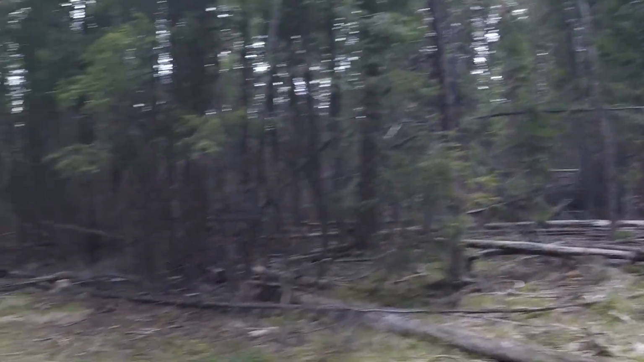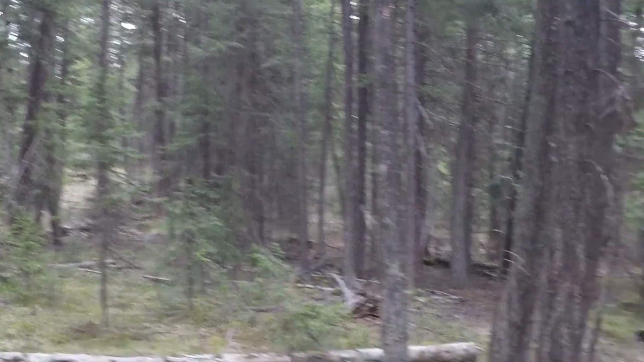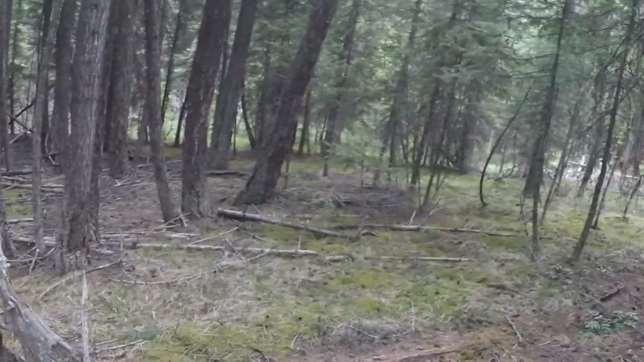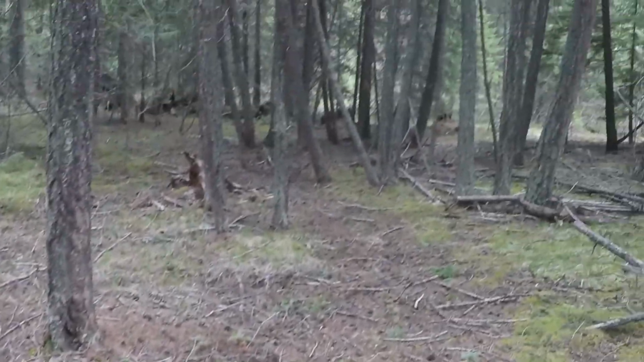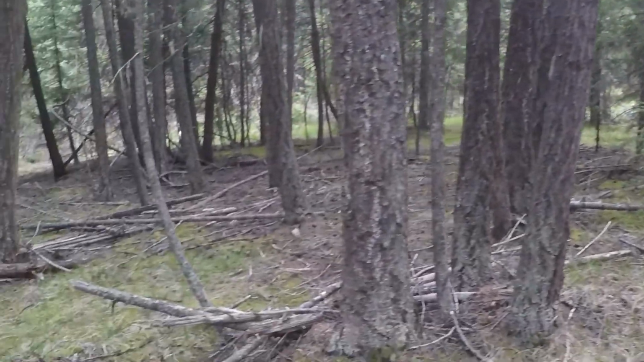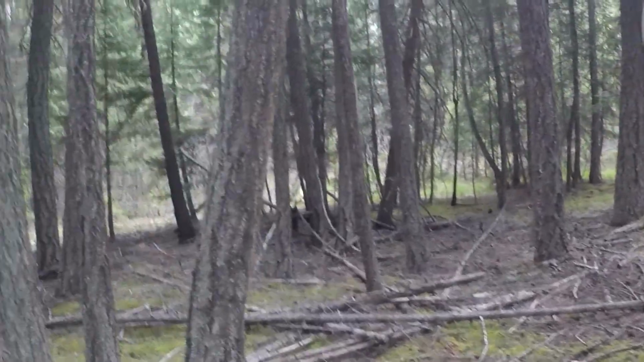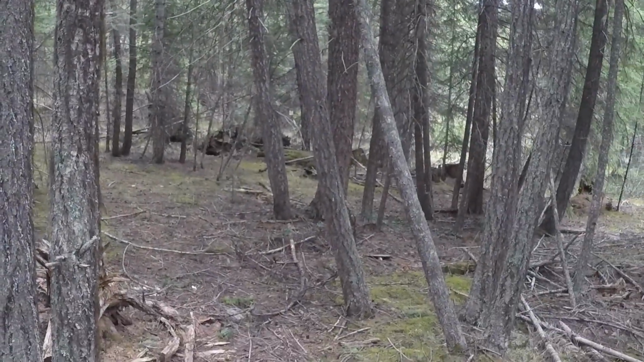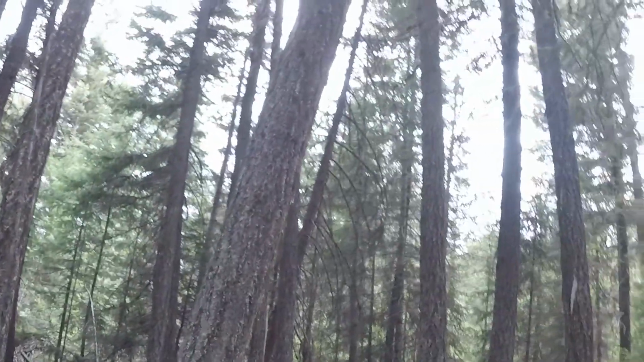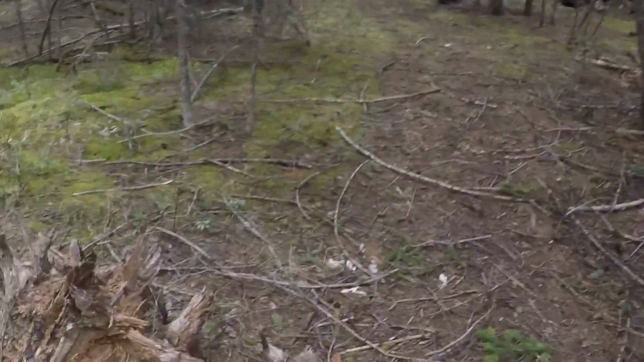And the rain is coming down, so I'm going to start making my way back, guys. With already having mosquitoes here in May, the summer's not going to look too good for that. We're probably going to have some bad bugs this year, I'm thinking. But yeah, not much going on here. I hear the rain. I'm kind of protected here underneath the canopy of the trees.